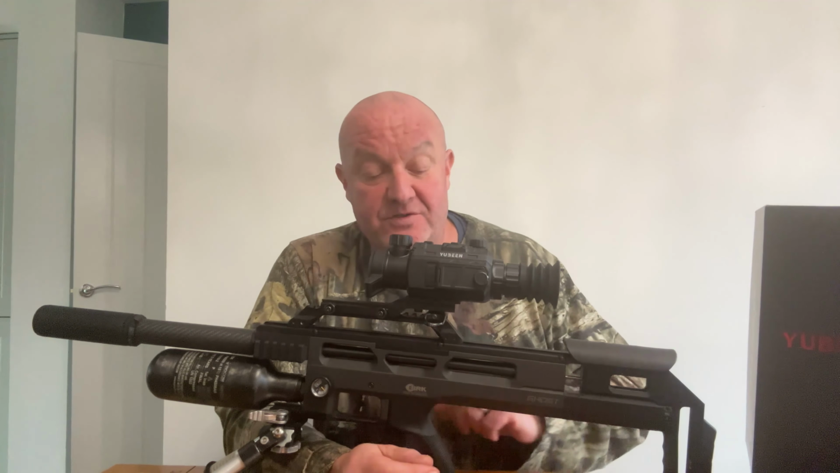So I've mounted it onto my new Brocock Ghost in .177 sub 12. I'm going to be getting out on the grey squirrels to start off with, because they're starting to hit the feeders again, and hopefully get out on some rats before the clocks go forward and it starts getting too late for me to go out.